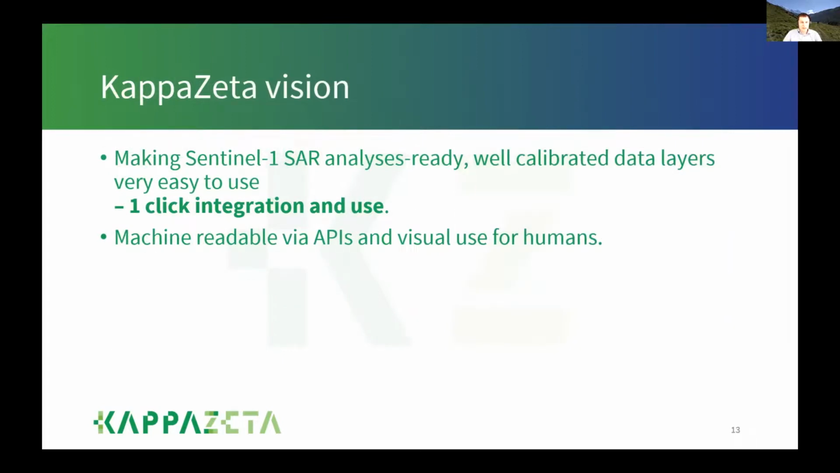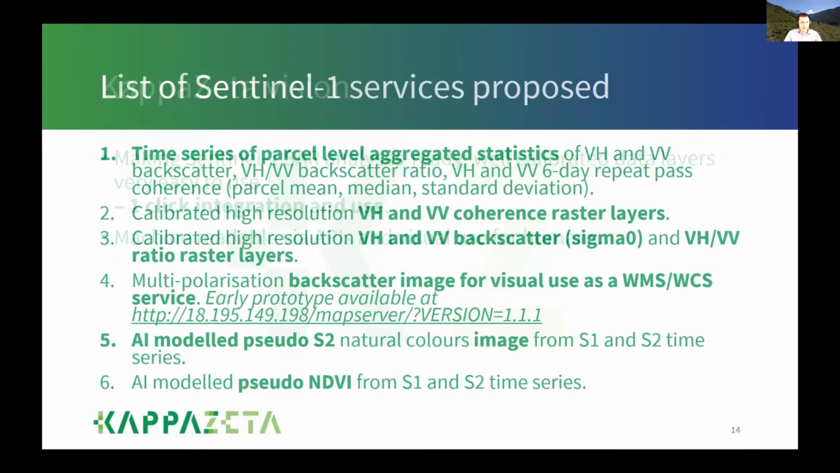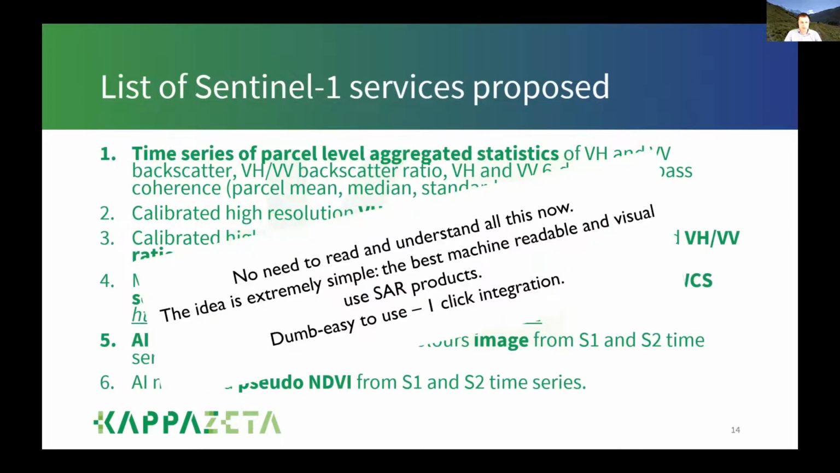So the ideal is really to have one-click integration and use. You just switch on the SAR layer as a WMS or import it to your API for machine-readable applications. And we have started to work in this direction. Here is the list of the services we are planning. There are 6 items. You don't need to read it now and understand all of it. The idea is extremely simple. It's just making the best machine-readable and visual SAR products and making them dumb easy to use.